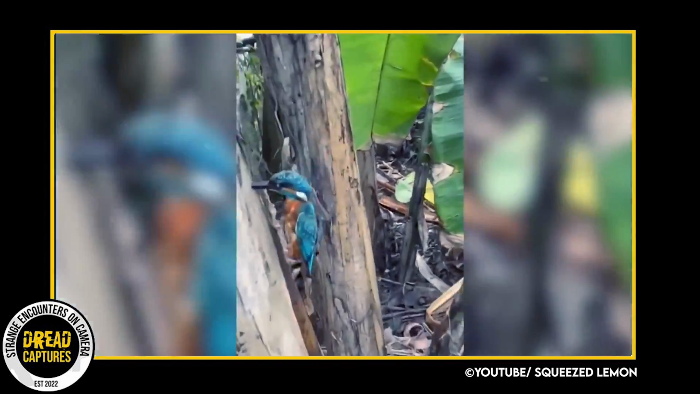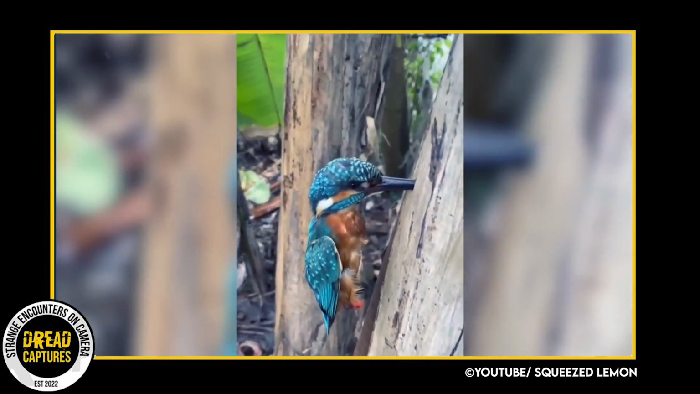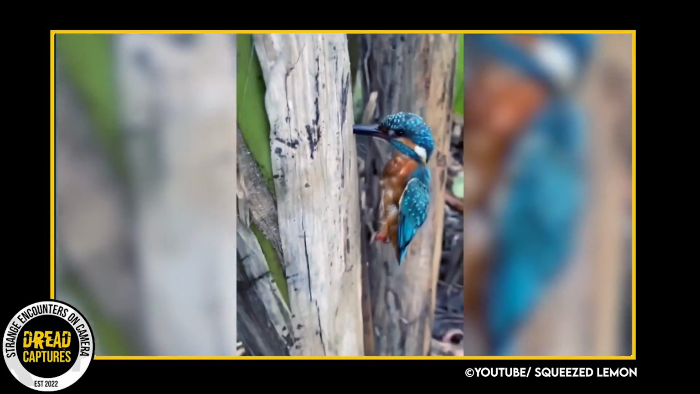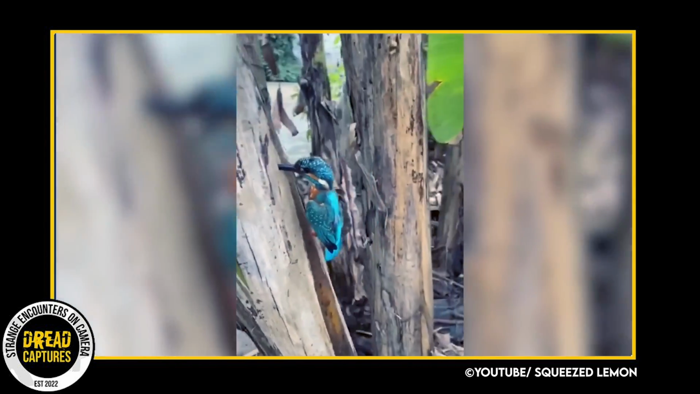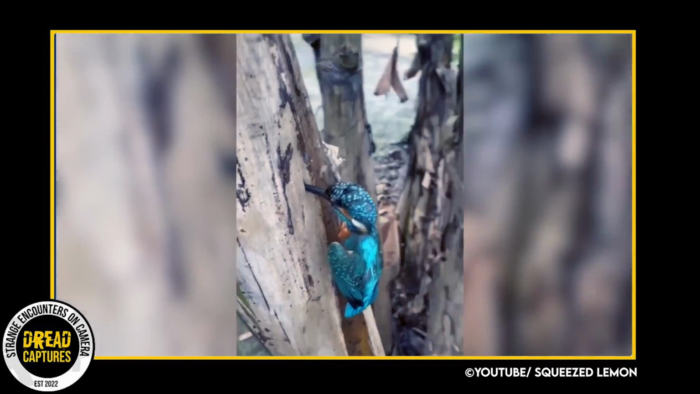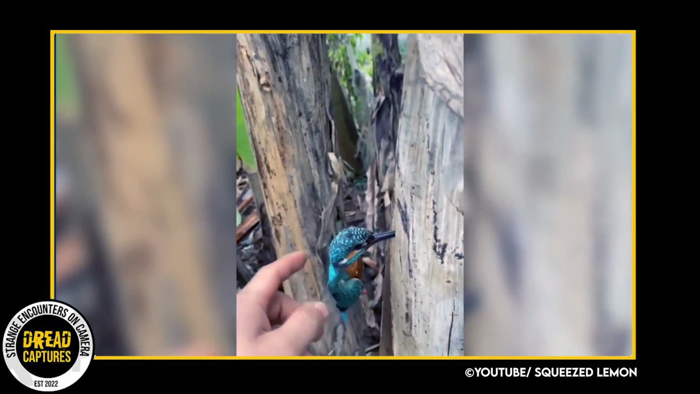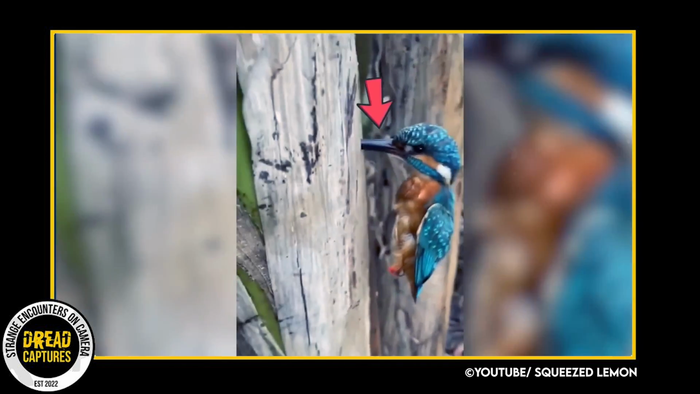In February of last year, a video was shared that caused some concern among the local bird enthusiasts. The footage showed a man approaching a small kingfisher that had become stuck to a tree trunk with its beak. This behavior is unusual for kingfishers, but since the trunk was from a soft banana tree, the bird may have mistakenly gotten stuck while searching for sweet nectar.